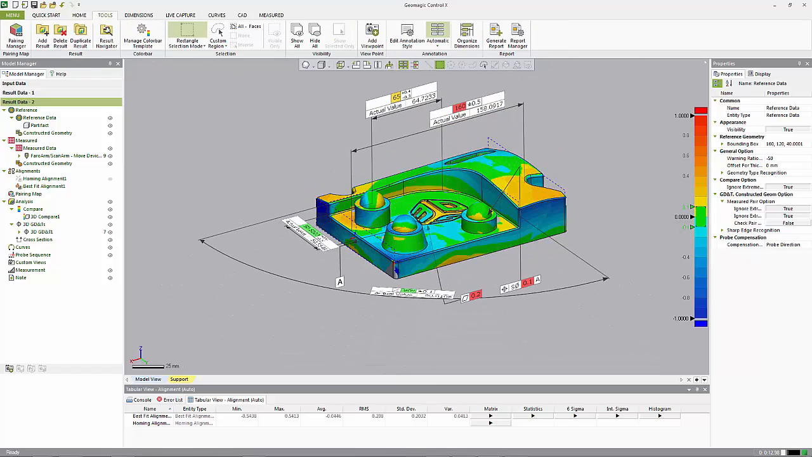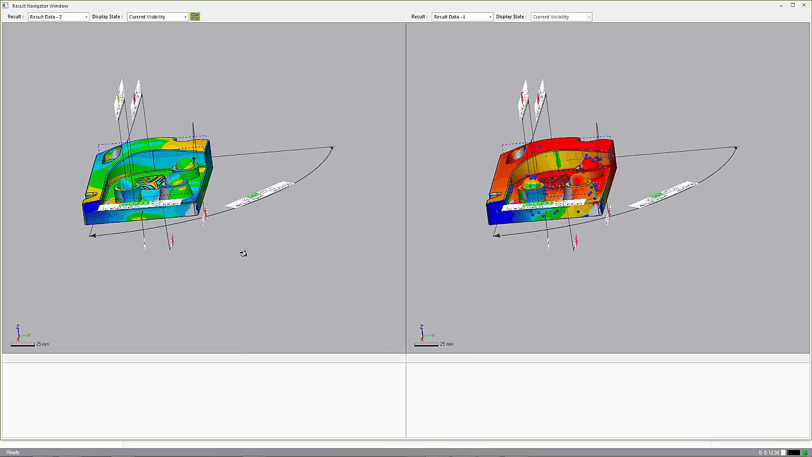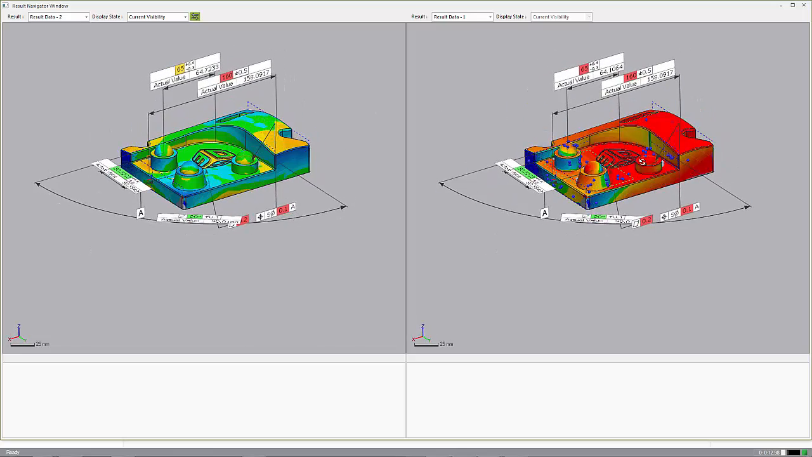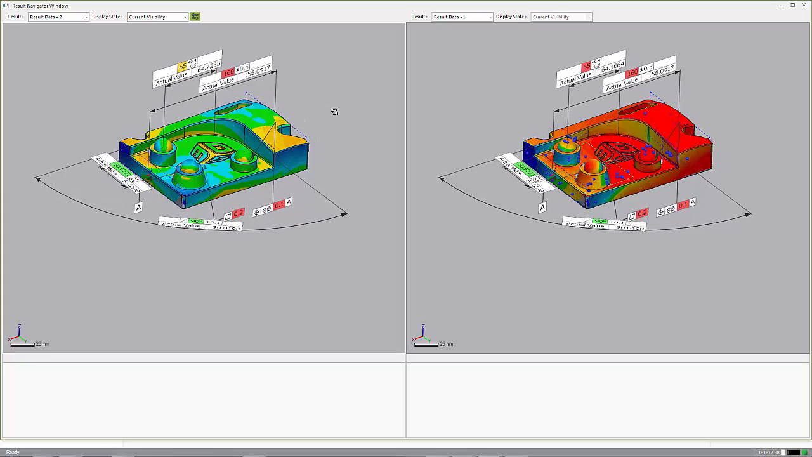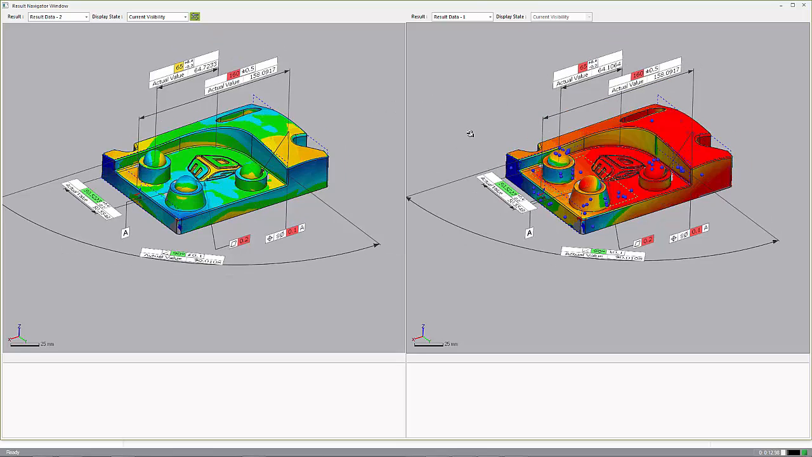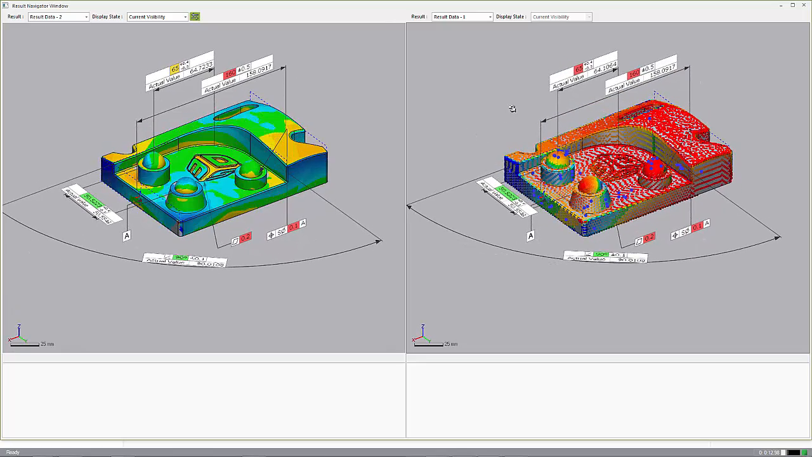But if I want to see those side by side, I can come over to the result navigator and actually see the results from my homing alignment and my scan data alignment side by side with the results of the measurements that I probed as well. So that is a quick Control X demo with hard probe data and scan data.